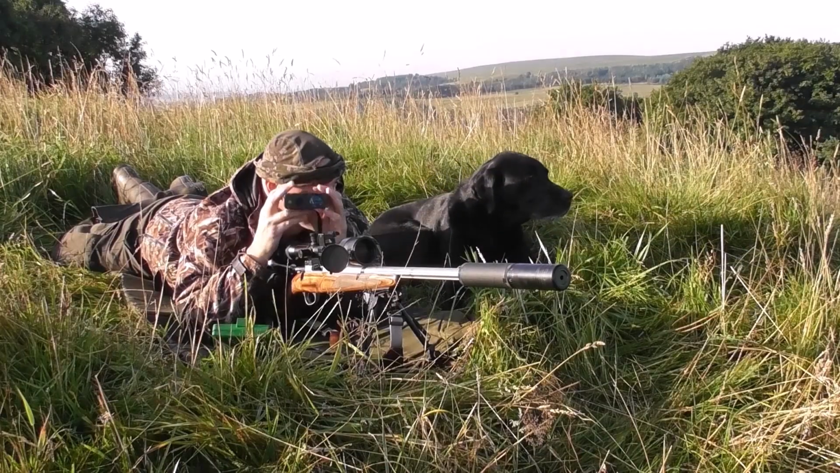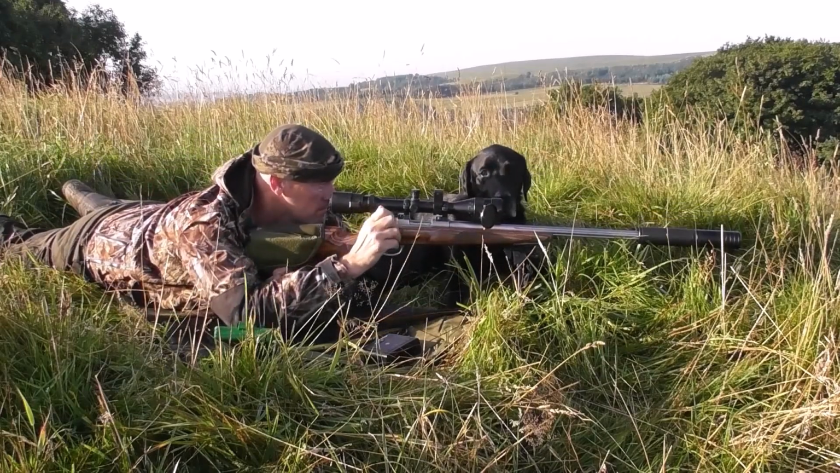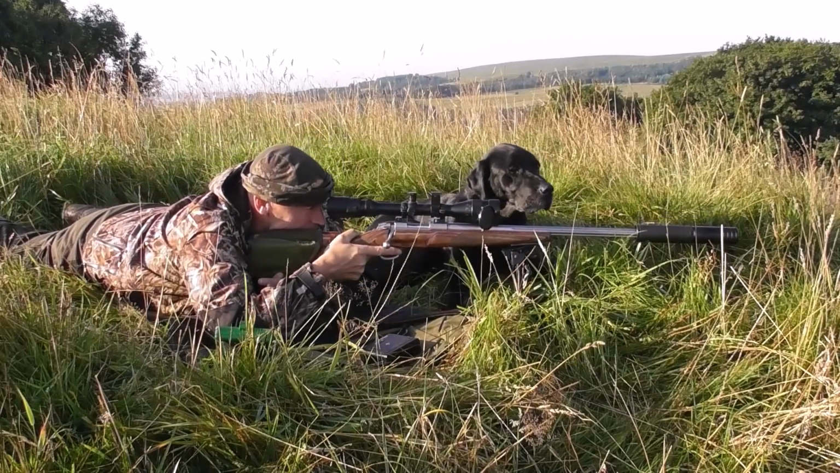Not long after, another crow lands to my left. This one's only about 135 yards, so I can aim straight at this.